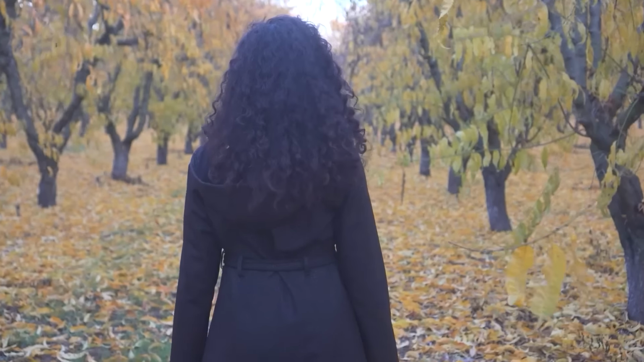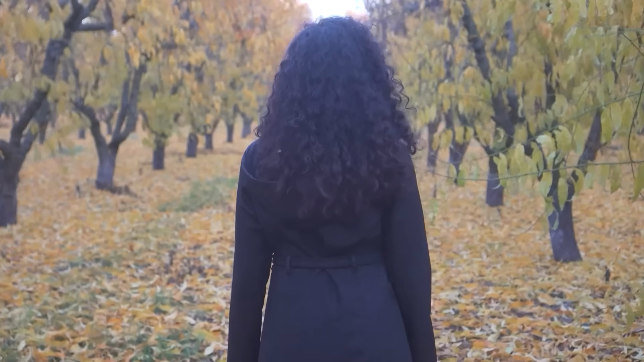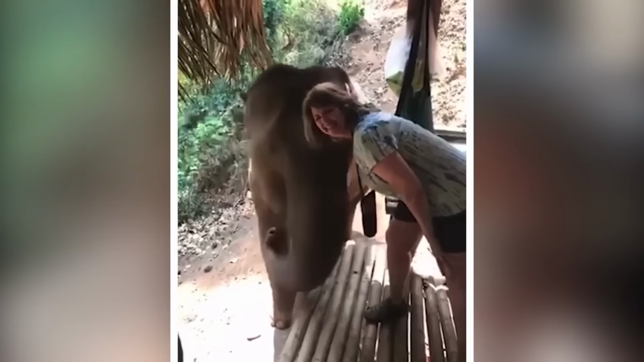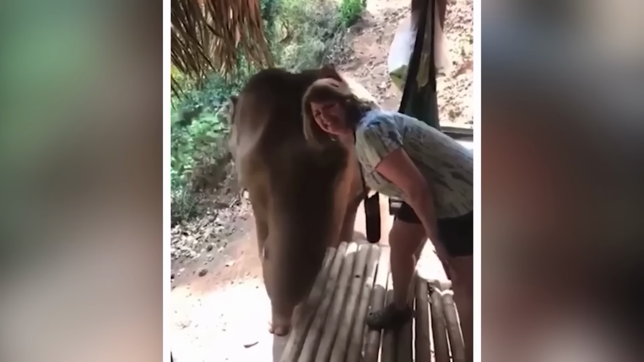When giants say back off. Meet the woman who learned the hard way that even the friendliest giants need their personal space. She thought it'd be a great idea to get up close and personal with an elephant for a photo op. But as she posed for the perfect shot, the elephant had other plans.